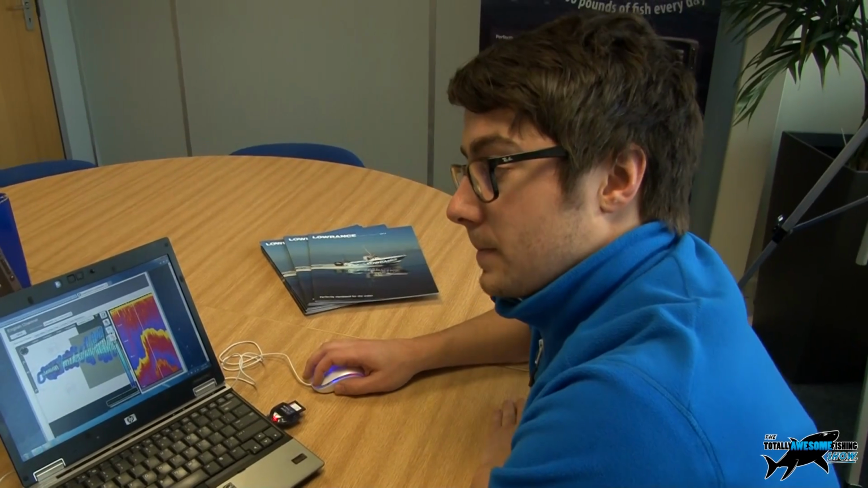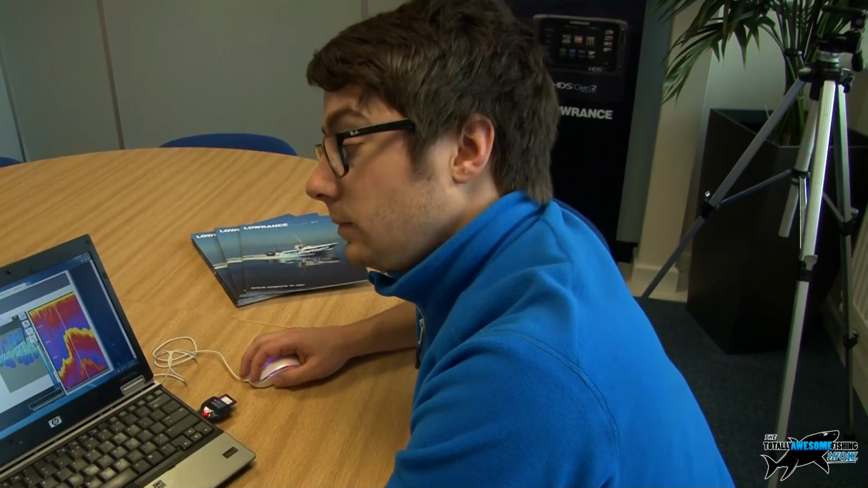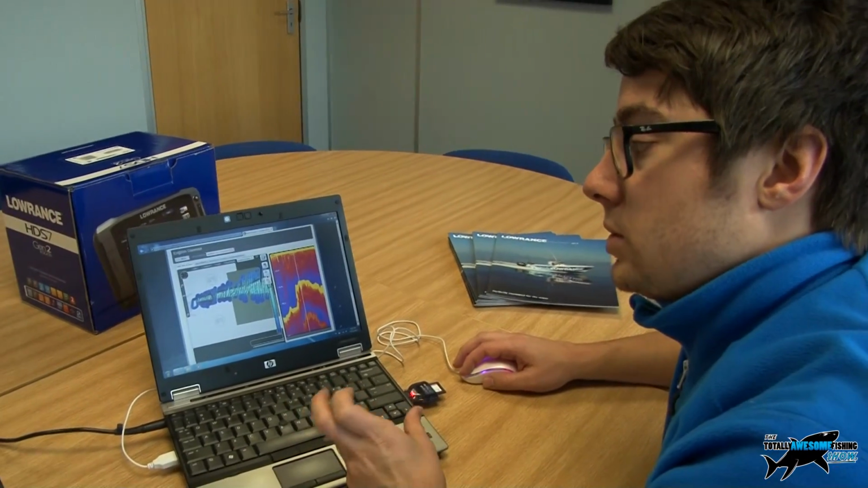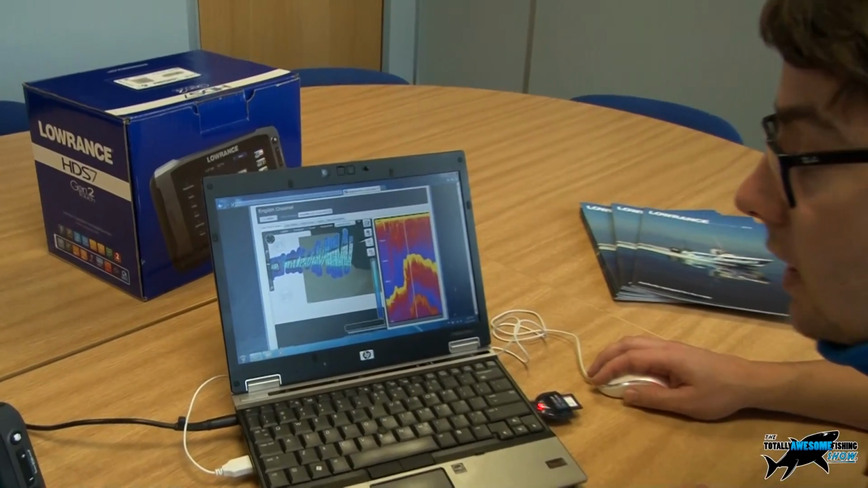Depending on depth, obviously, what sort of turning circle or distance would you use on those looping turns? 20 yards apart, 30 yards, 50 yards, when you're trying to establish a recording? So we recommend about 25 metre spacing between each leg.